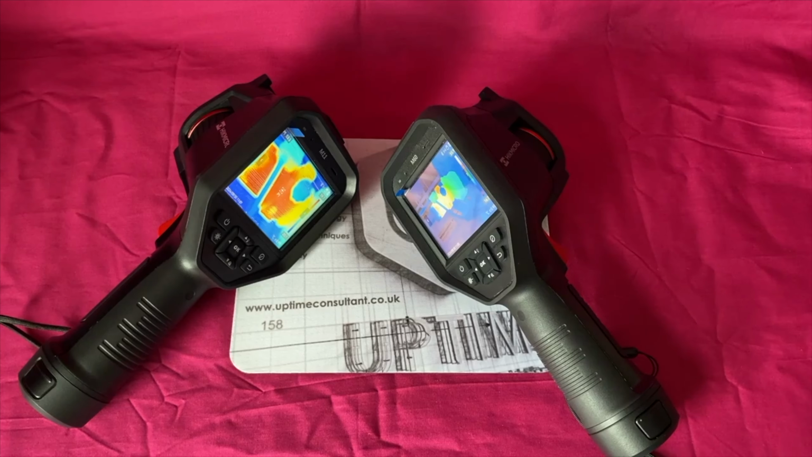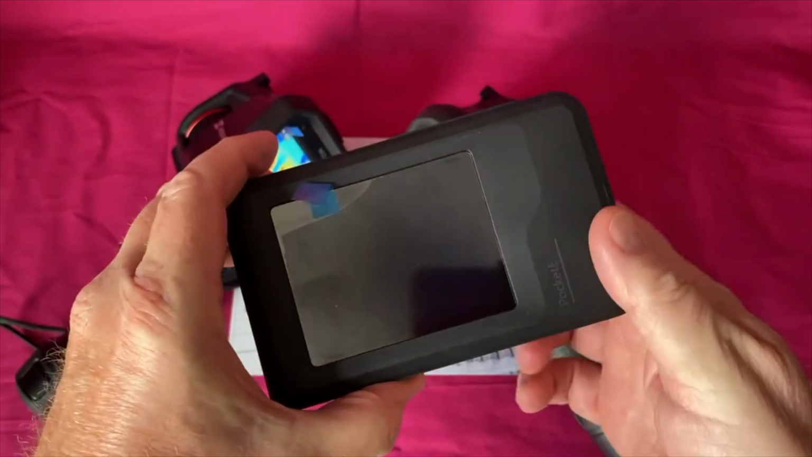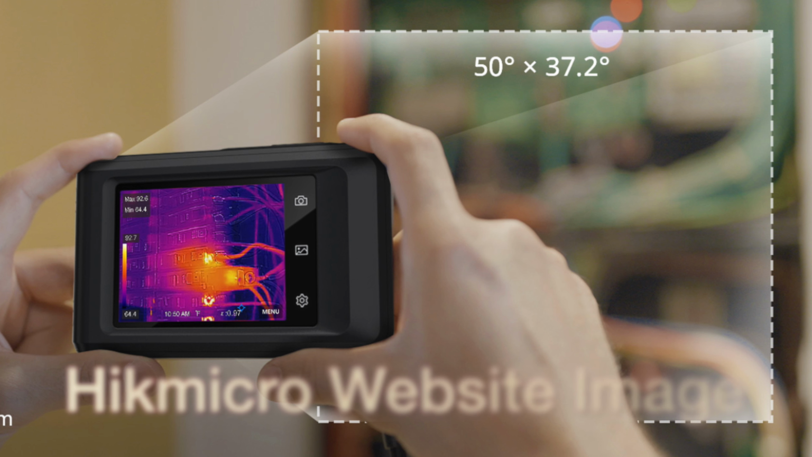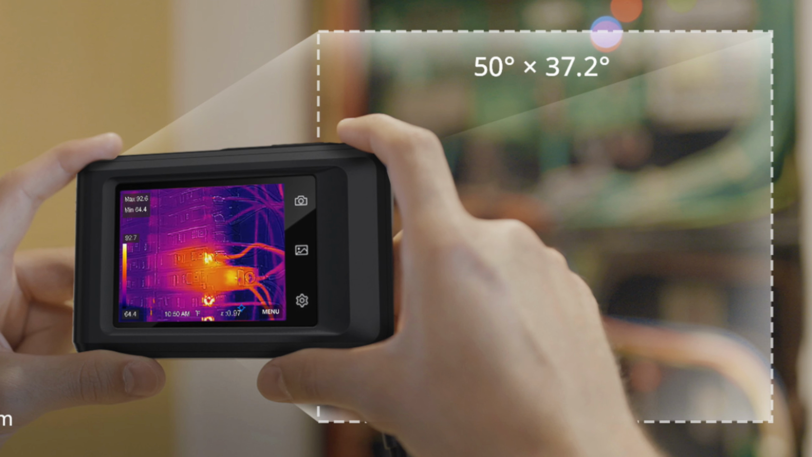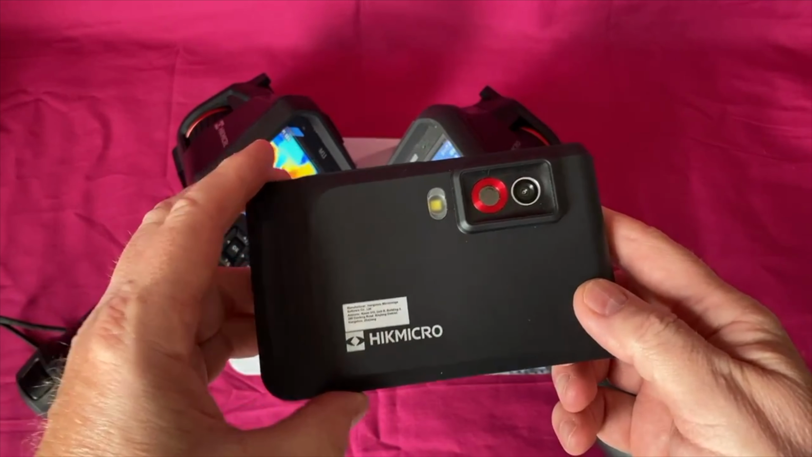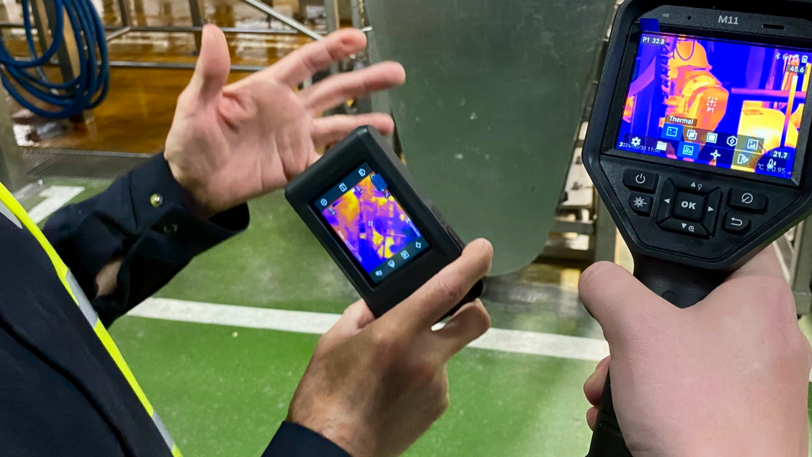The other one we looked at as well the other day was a small form factor Pocket E from Hikmicro, so there's a video on that if you want to go and look at it. There's one apparently I haven't seen, called Pocket 2, and it's got a much more useful resolution than this one. This is a starter instrument that gives you 96 by 96 resolution. It boosts it with Super IR, so it boosts it ×2, I think.